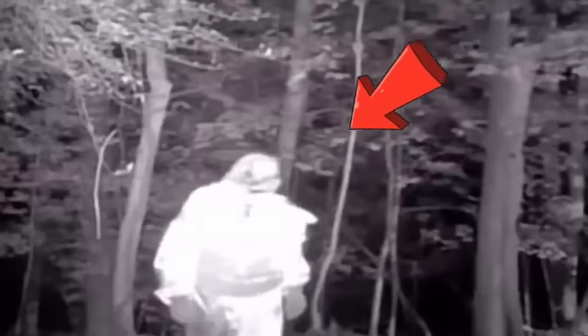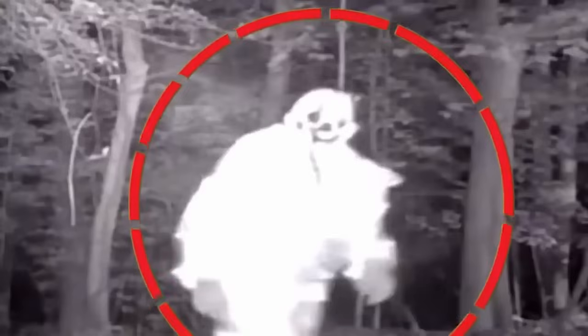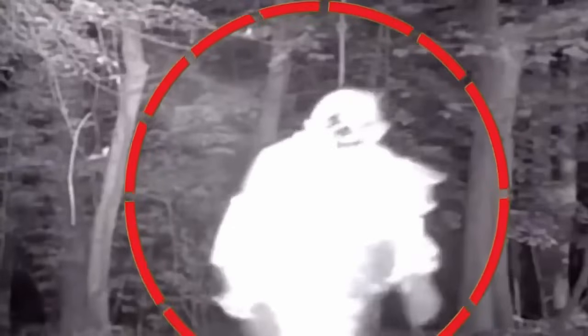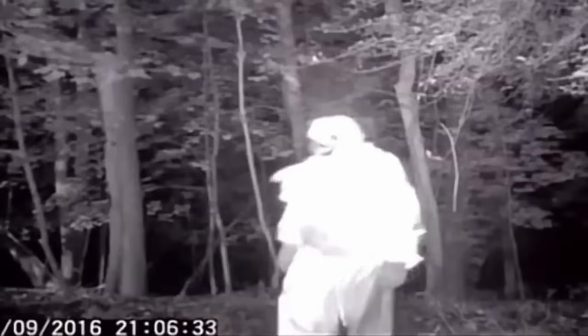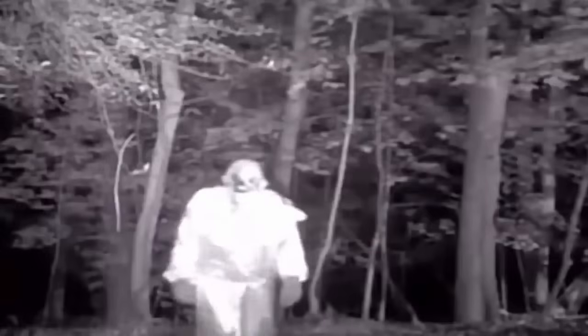Remember the creepy killer clown sightings from 2016? Well, it seems like this bizarre figure could be one of them. The viral video brings back memories of those eerie times. Let's hope killer clowns aren't making a comeback. Better keep an eye out if you're venturing into the woods at night, just in case.